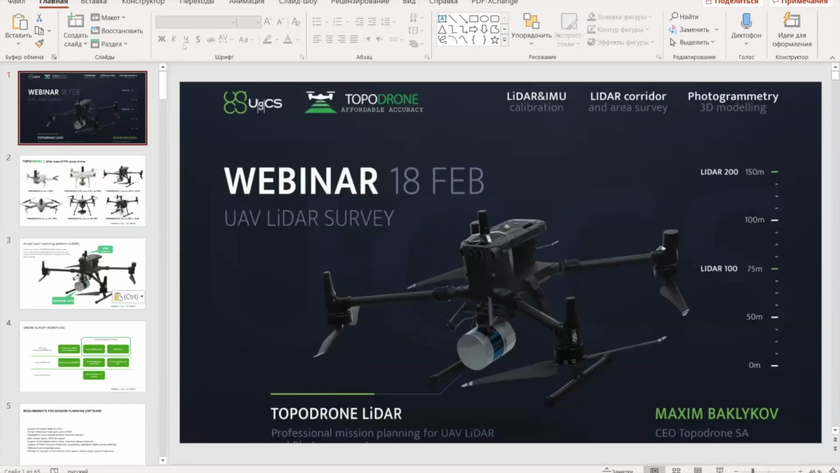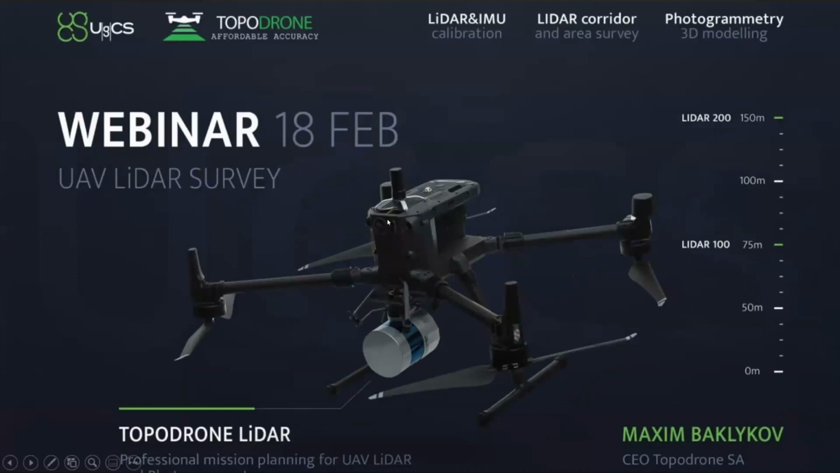I will share my screen. I don't know if I have the presentation prepared, but yes, okay. Just a small tip for our listeners: in the background we also have the UgCS support team, and Alexei Dobrovolsky is joining today. So please write your questions and your ideas on how UgCS has to be improved for LiDAR, etc., so we can discuss it and add it to our roadmap. Okay, Maxim, the floor is yours.